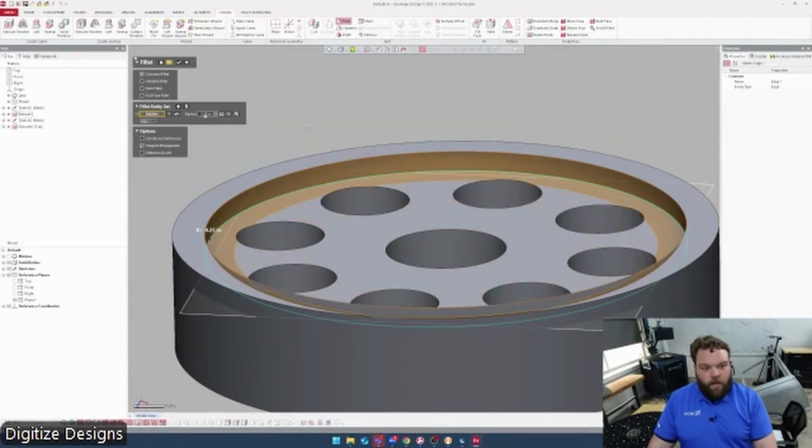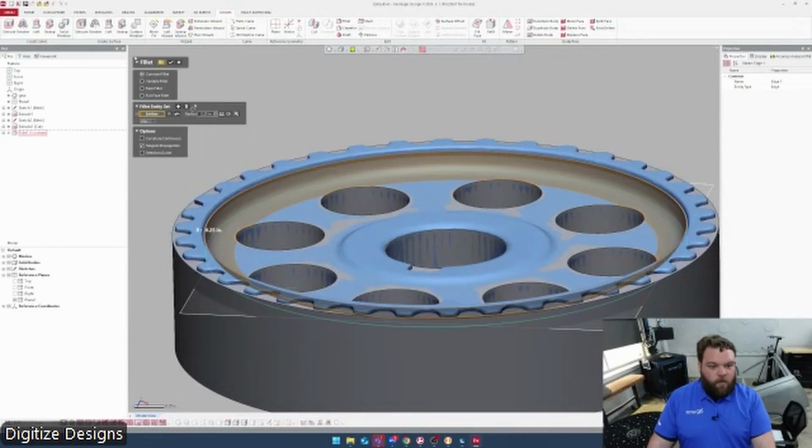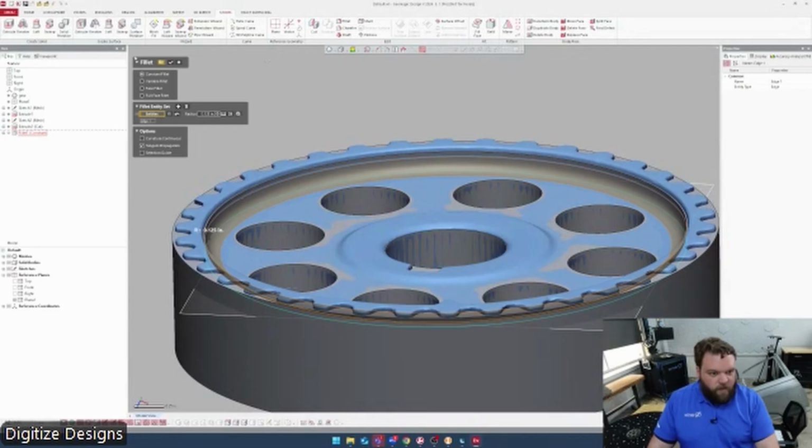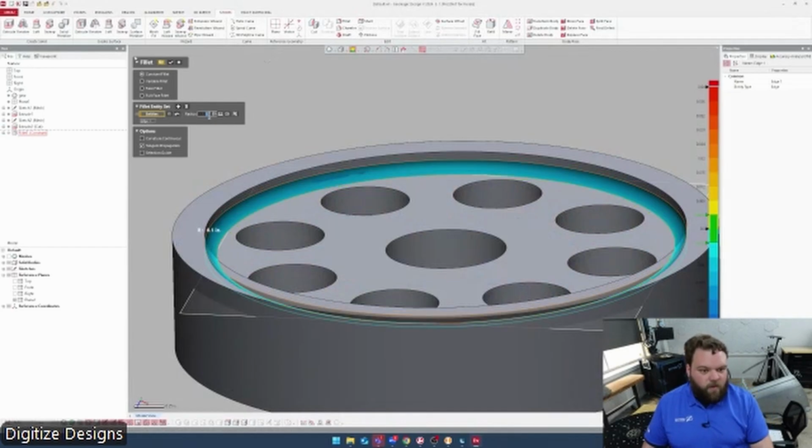Once you're done making those models, you can save them off as a STEP file. You can send them over to SolidWorks or a few different CAD softwares automatically. What I'm doing here is making this fillet, and it's automatically deciding what that fillet radius should be, or I can punch it in myself and use that heat map to decide.